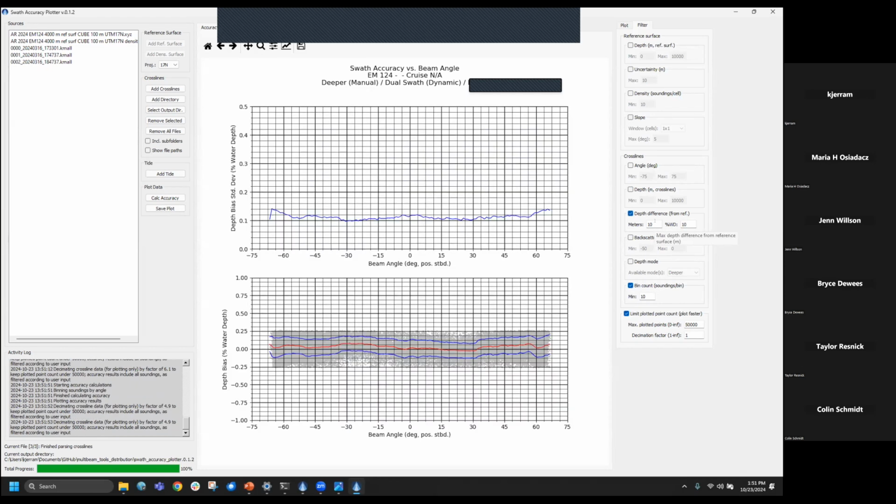And this looks great because we filtered it down to 10 meters, but say we run that 100-meter difference. It'll take the more aggressive of this percent of water depth or meters difference. And we get a reasonable looking plot for swath accuracy out to 65 degrees for both sides. You can see the standard deviation of these depth differences goes up on the edges pretty rapidly beyond 60 degrees. But by and large, it's less than 0.2% of water depth, with no tide correction and in pretty soft, goopy seafloor. So that's actually not bad.